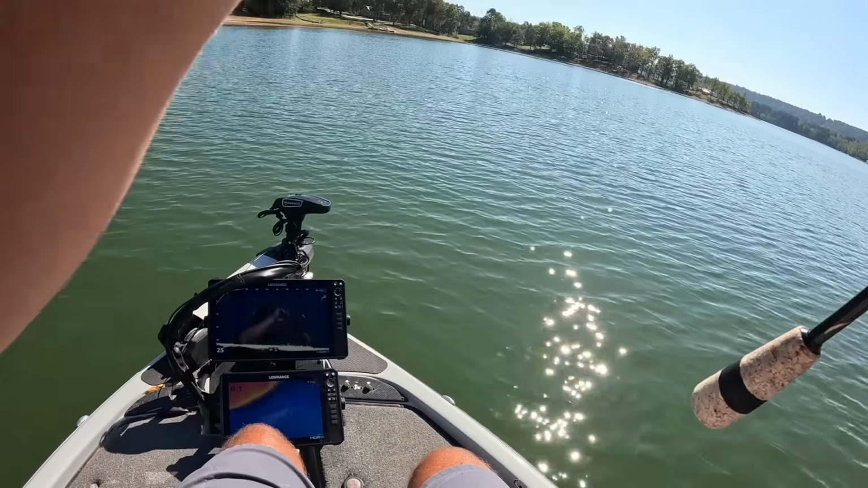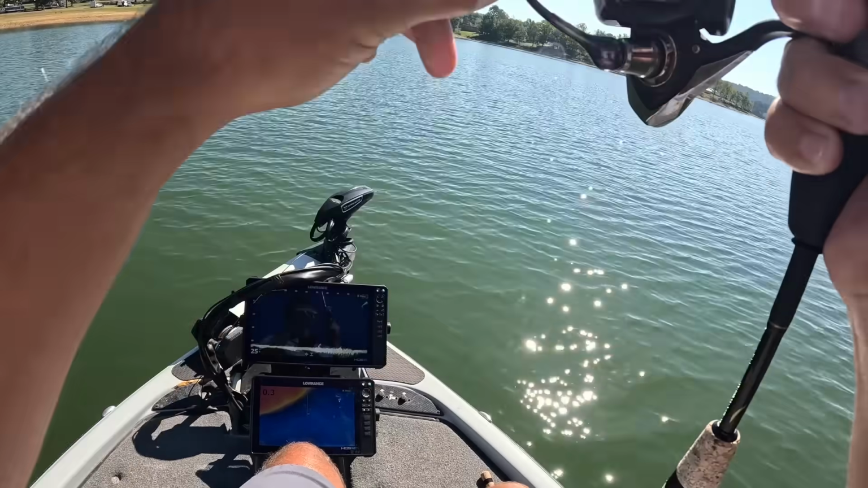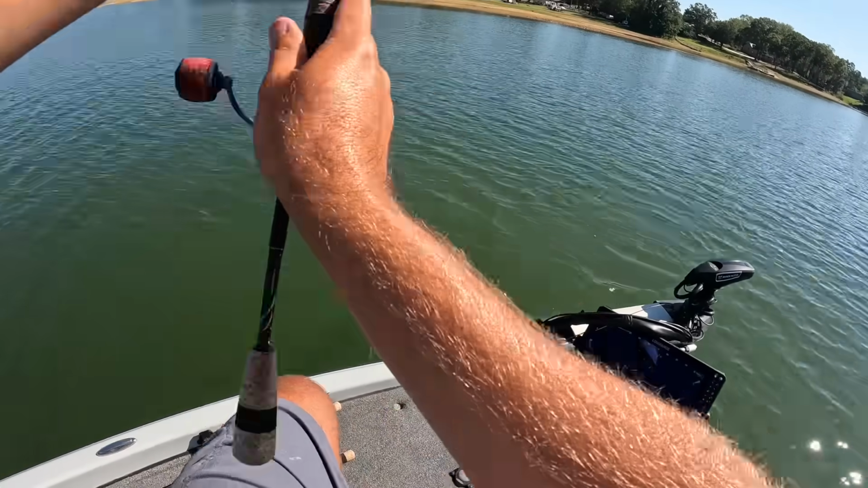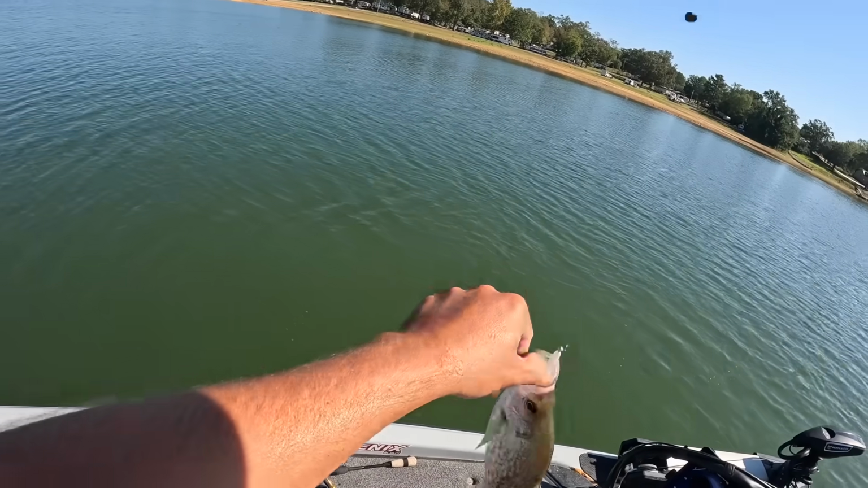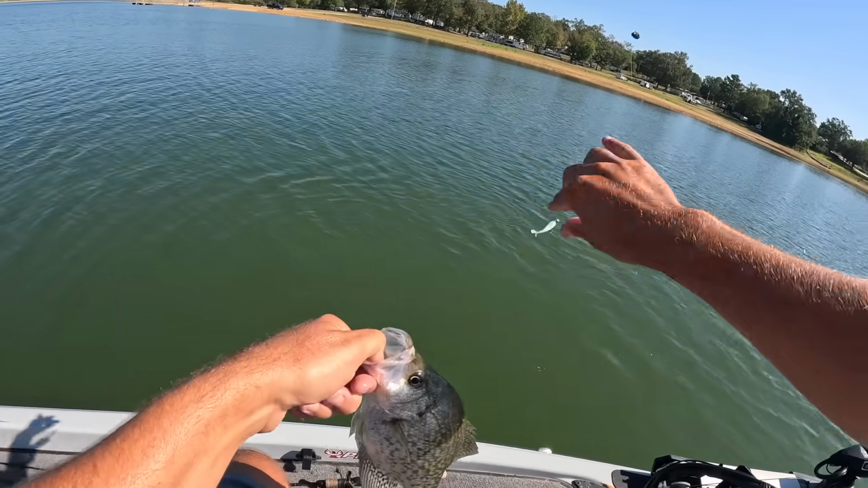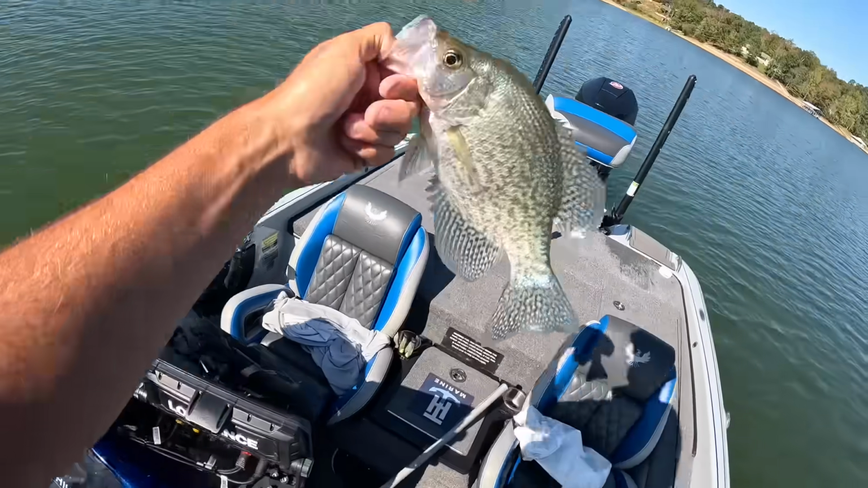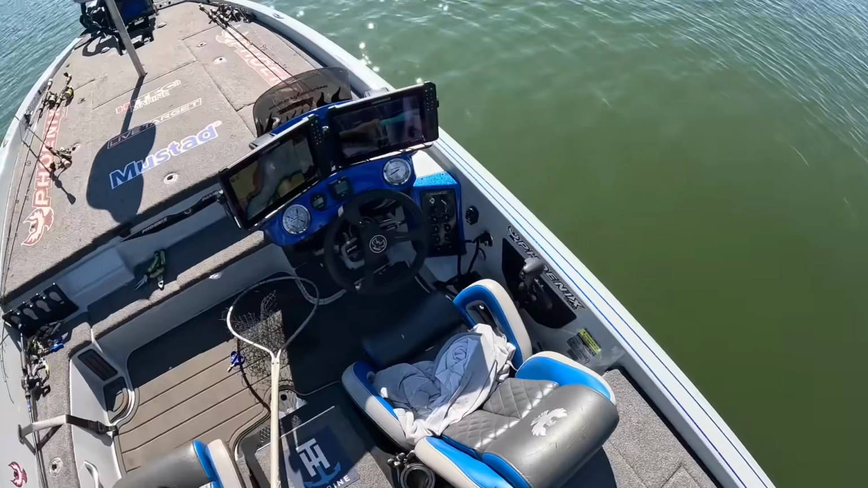There we go. Another decent crappie. Black there. See, them blacks and the whites are mixed right in together. That pile's loaded with them. I'll show you what they look like here in a second. Let's put this one in the live well. We're getting some fish in there now.